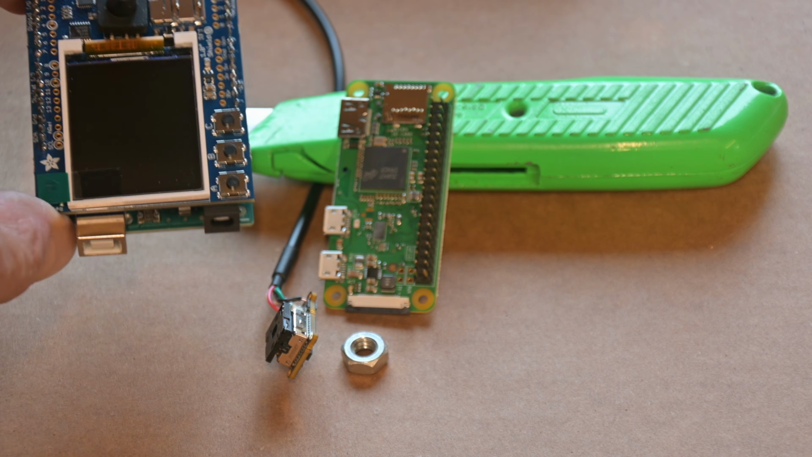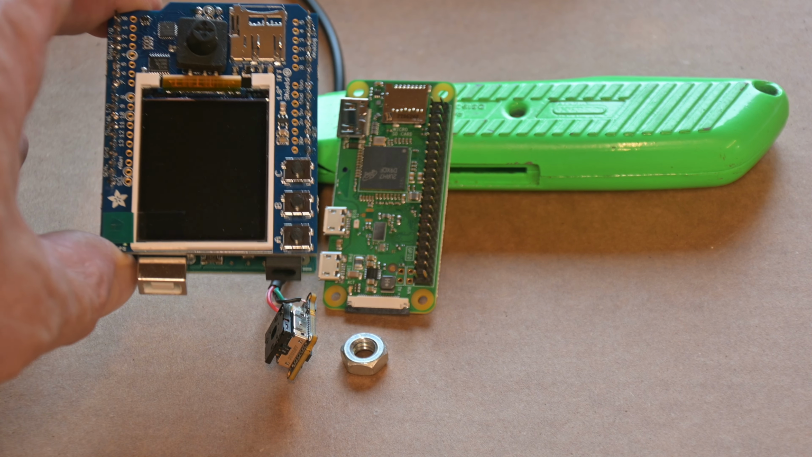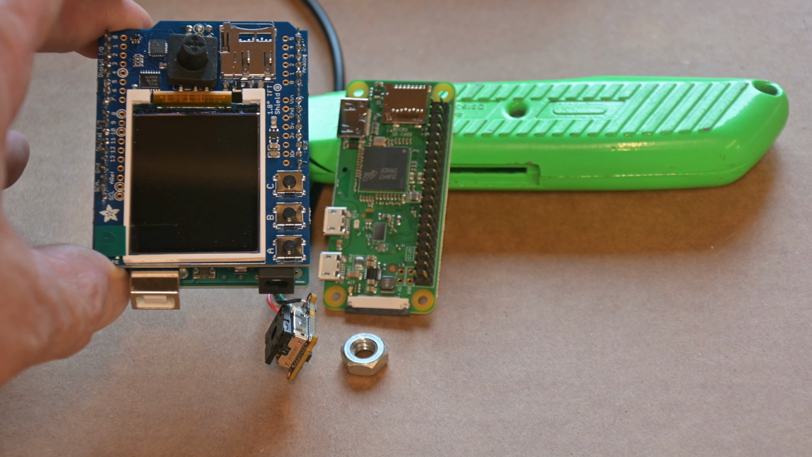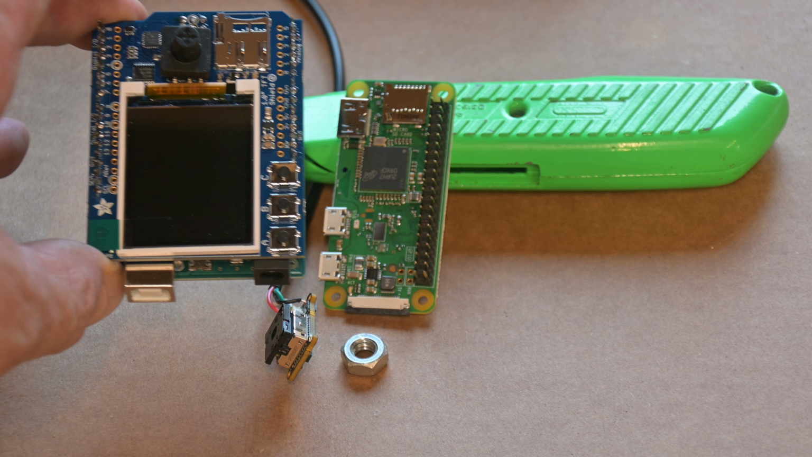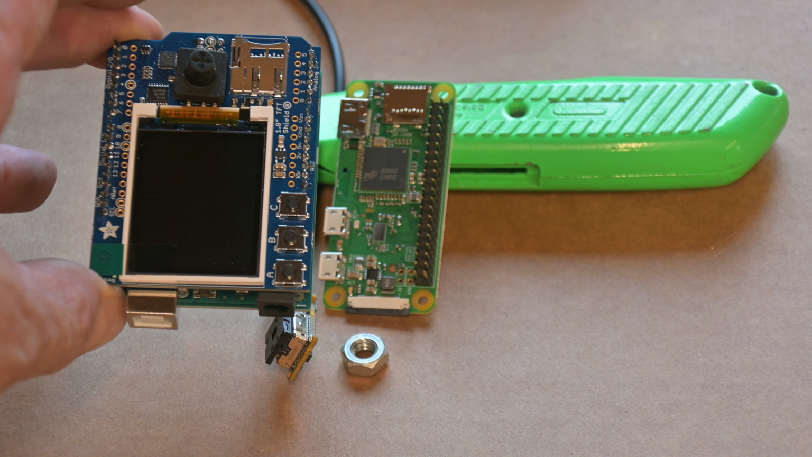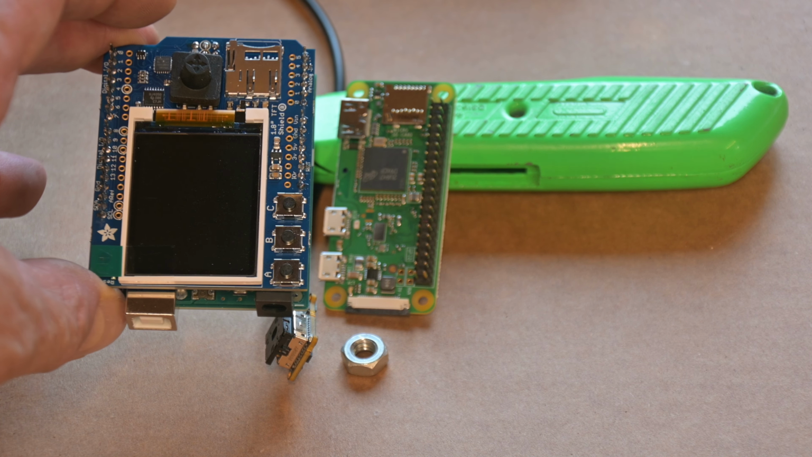So this is an OLED touch display. I'm going to be using one a little bit bigger than this. I think it's a 240 by 240 resolution. I think that it should match up pretty well. This here actually happens to be a shield attached to an Arduino board, but it'll be a similar size display.